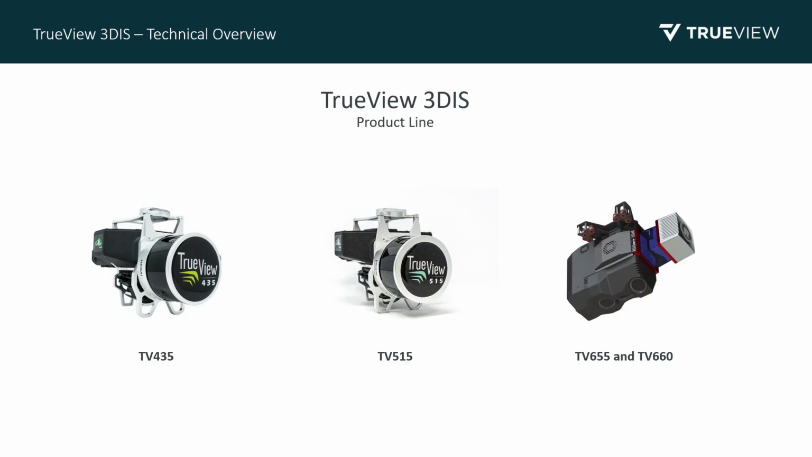So today I want to talk about our product line and the sensors that we offer. On the screen, you'll see our TrueView 435. That's what we consider to be our entry-level sensor. And then in the middle, we have our TrueView 515. That's our mid-level sensor. And then on the right, you'll see our new TrueView 655 and TrueView 660. We consider these to be our high-end specialty sensors.